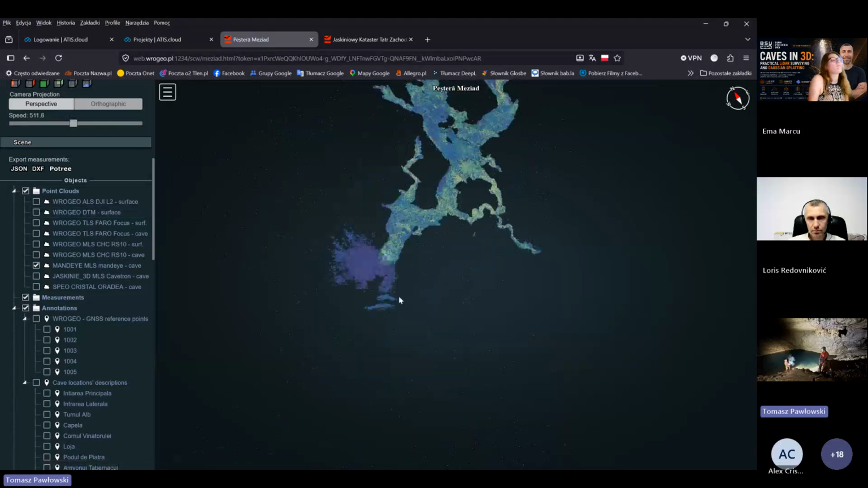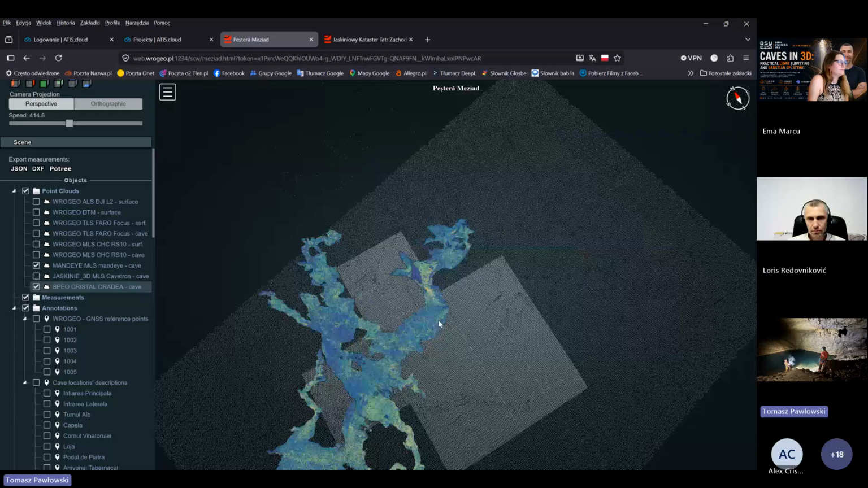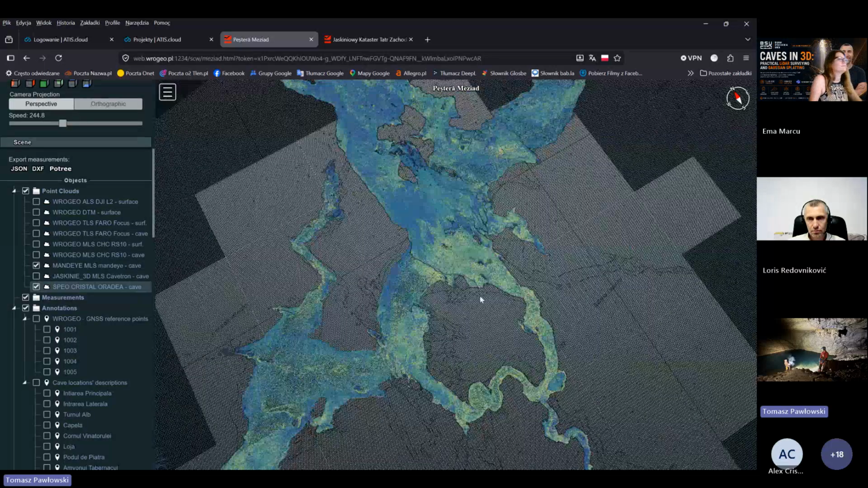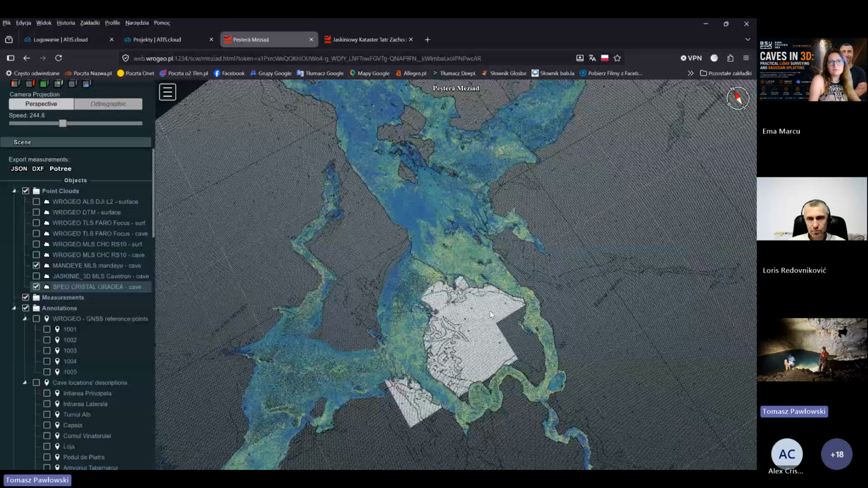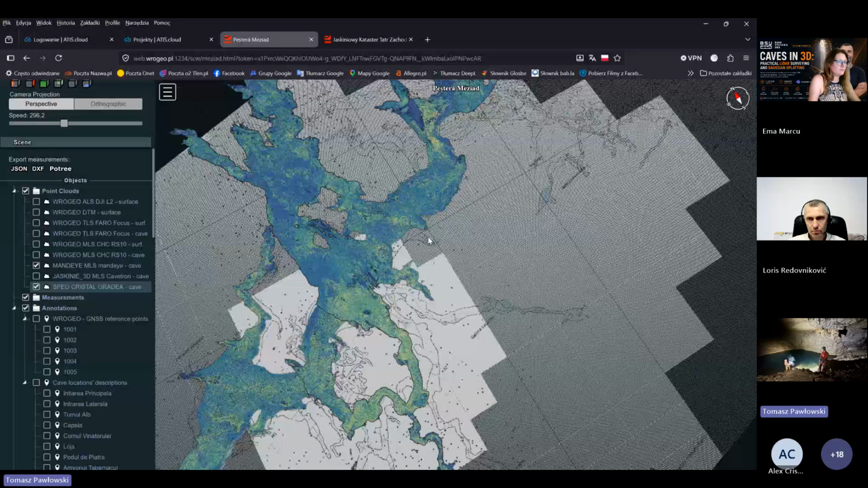And we can compare how our LiDAR looks with the plan which was made many years ago. I don't know which technique it was, Disto one, but it was not so precise, because you see in many places it's different, and we check this.